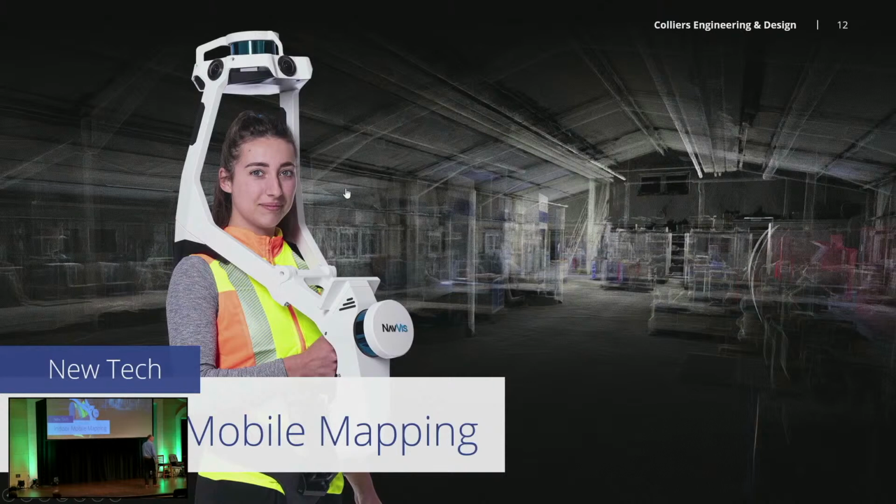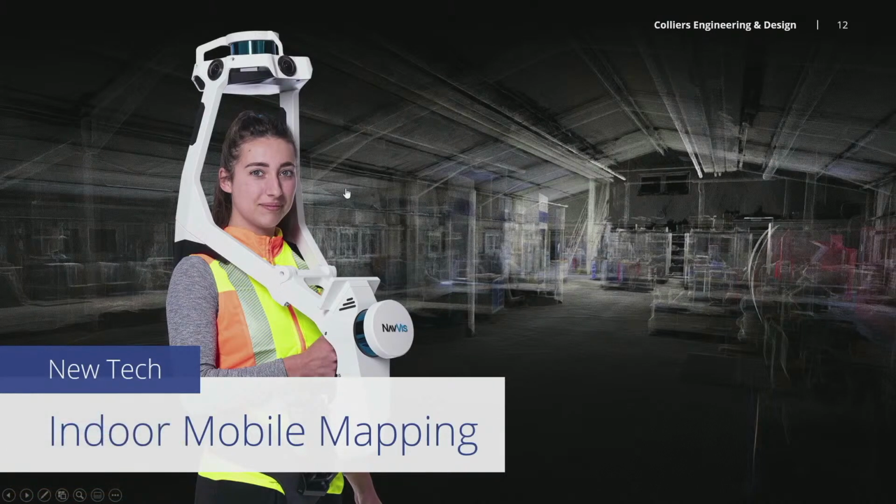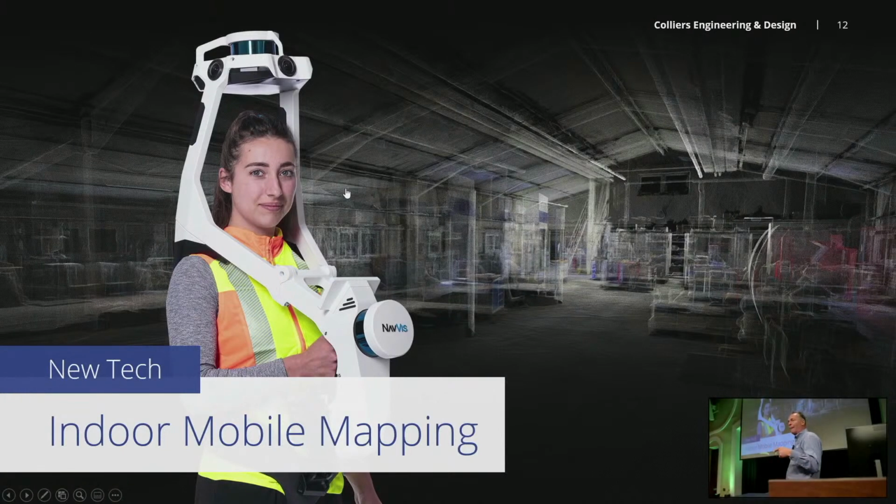So in terms of mobile mapping, how many people have seen this instrument? I mean, this is to me the new sliced bread, right? This is cool, right? We just made the purchase of the NavVis, what's called a VLX. NavVis is an interesting company. They came out with an indoor mobile mapper, and I've seen indoor mobile mapping since like 2010. I know Trimble had something that was like a push cart, and that's great if everything's flat. But as soon as you need to go up and down stairs or anything like that, it breaks down the workflow.